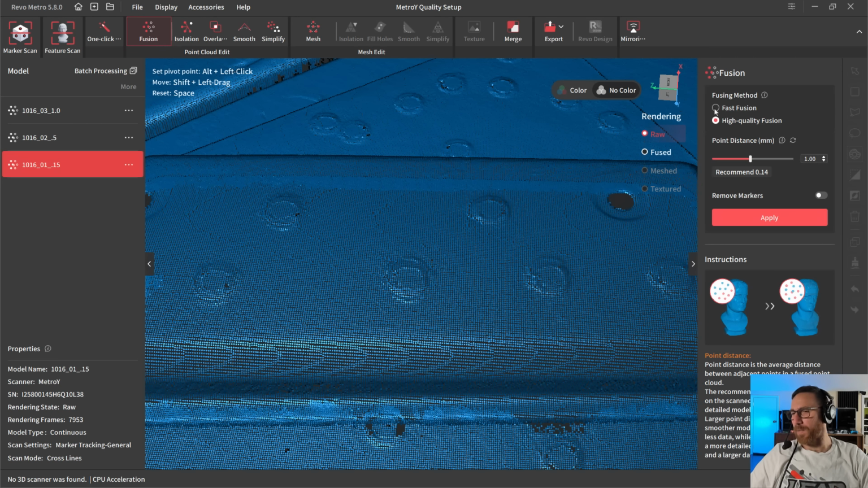So if you're doing something like scanning somebody's face with a Morpho scanner or the Inspire 2 on full field, or some sort of general objects that you don't really need that high detail, fast fusion can help. But there is a different algorithm that's used for fitting the points when you're using the high quality fusion. So for anything that you're laser scanning, you're likely just going to have to suck it up with the time that it takes and use the high quality fusion method. You'll get a much better result.